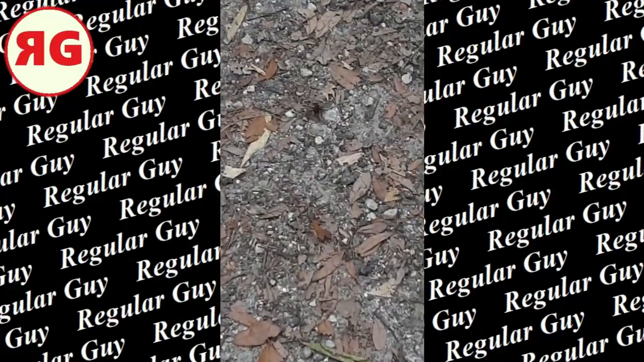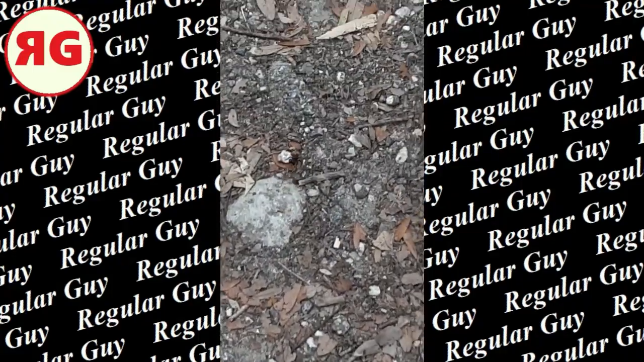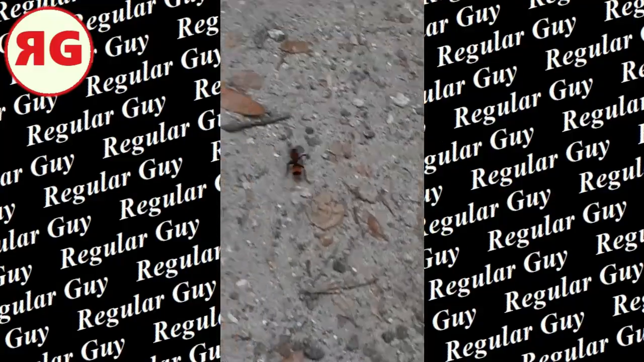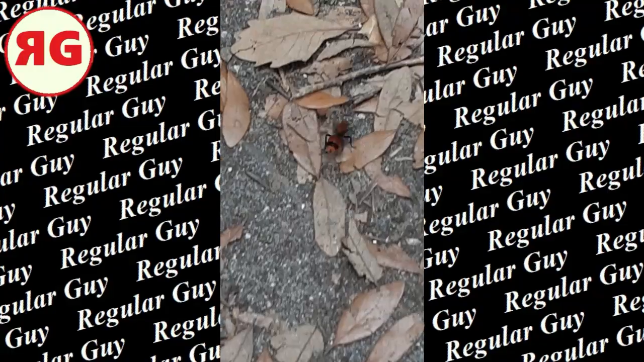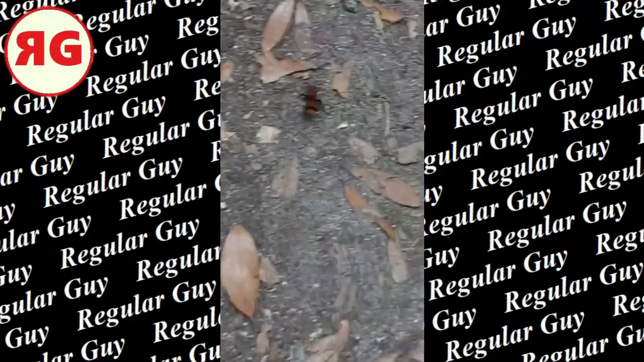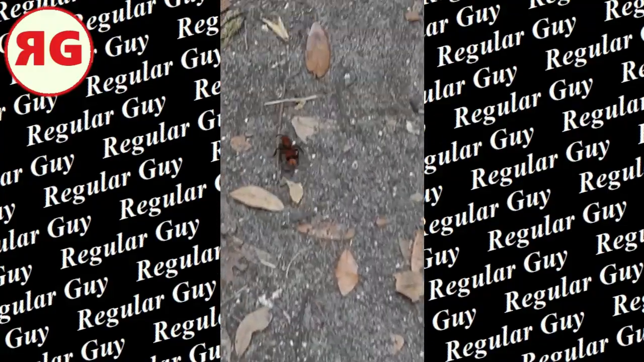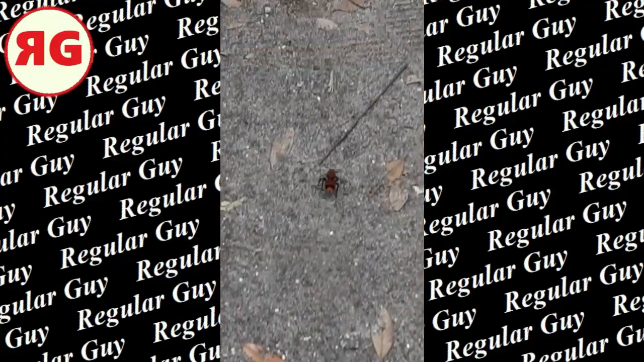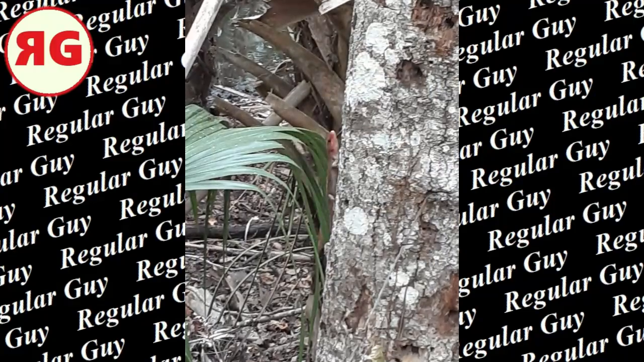Hi guys, Regular Guy here, and I'm following a velvet ant. Anybody who knows what these things are, you know I'm not going to touch it. And they walk like butterflies fly. They're real erratic, and it's really hard to get good video of them. But they're a wingless wasp. They have a horrible sting, so don't pick them up. See ya. Later days, man.